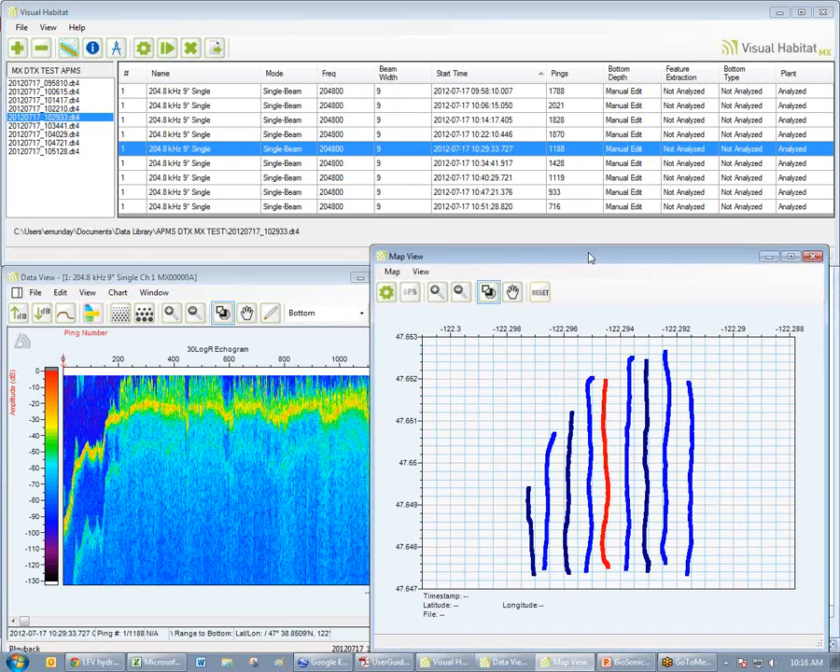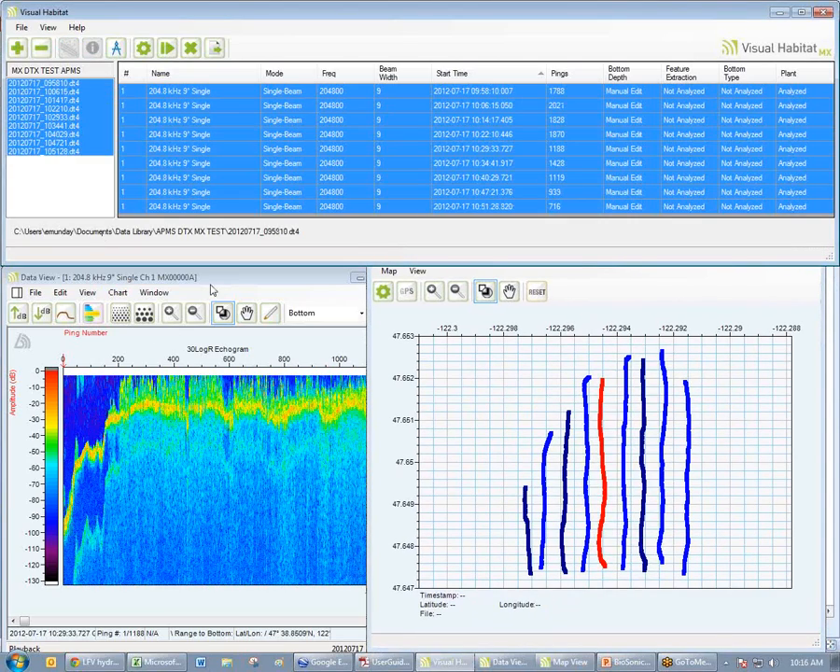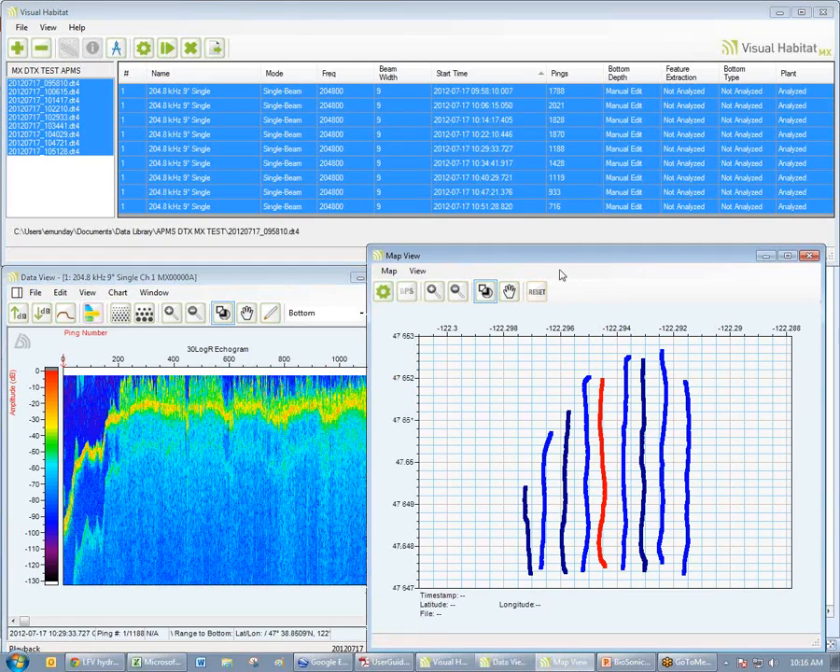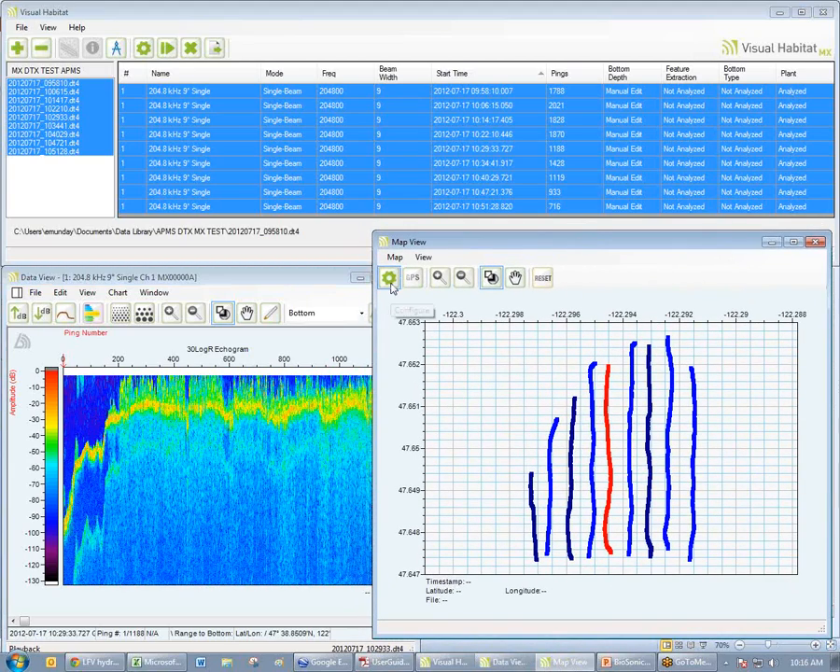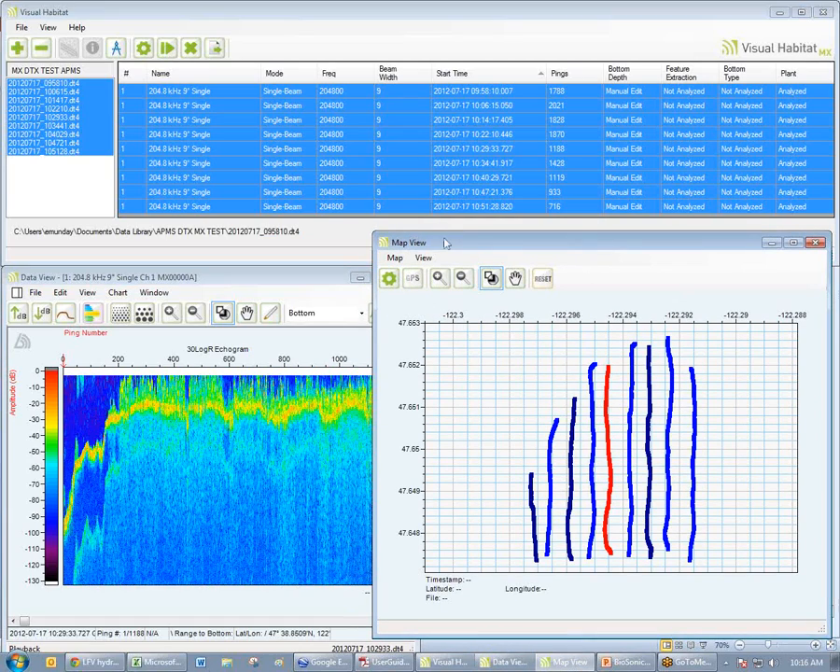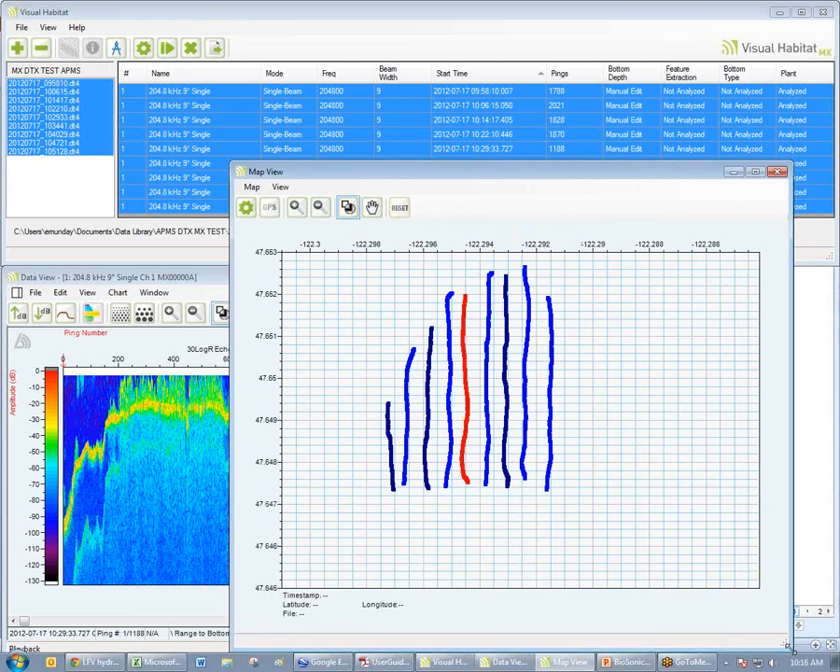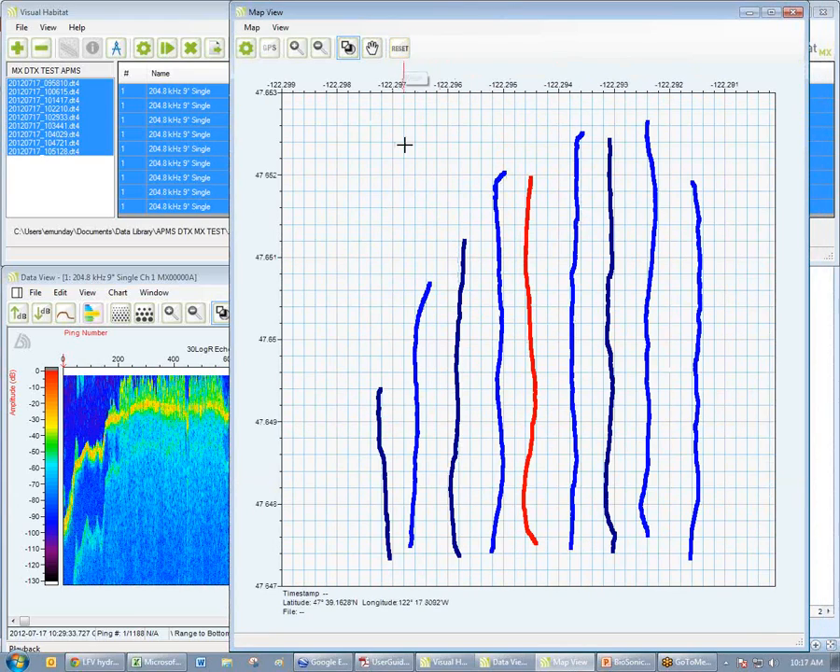Okay? So the first step, after we have added our files, and we have opened a file in the data view, and we have opened the map view, is to configure the map. Let's apply some geographic context to the map view. So I'm still getting set up here. I haven't done any processing. So I'm going to make the map a little larger. Hit the reset button to redraw.